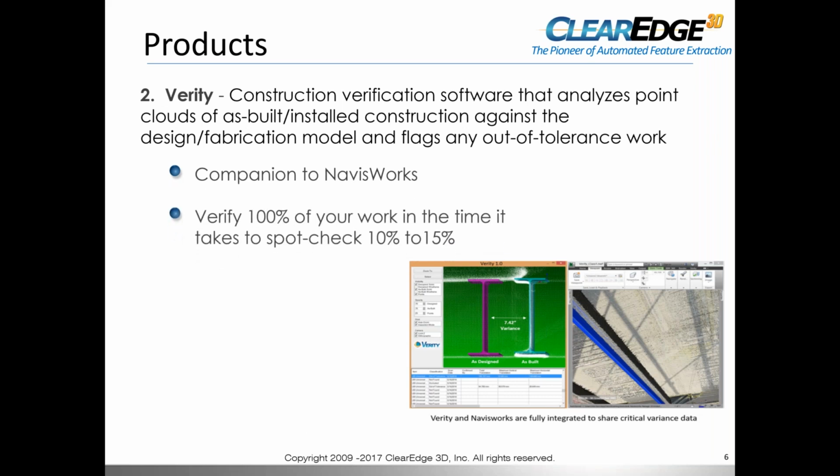And the key benefit is that it could verify 100% of your work in the same time it takes right now to spot check 10 to 15%.